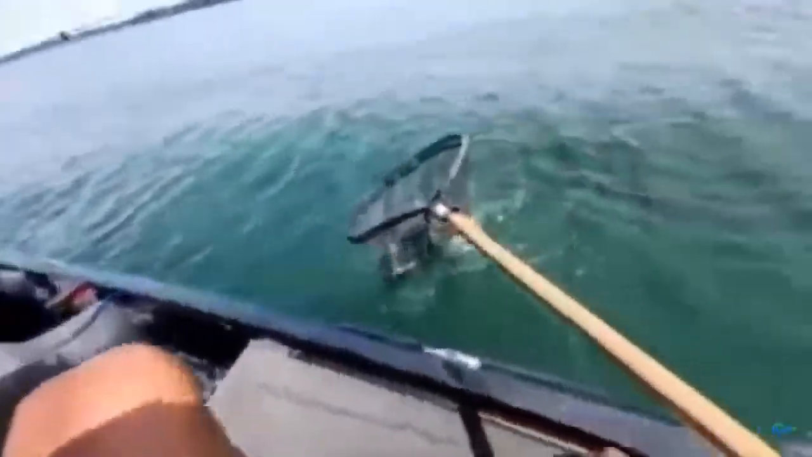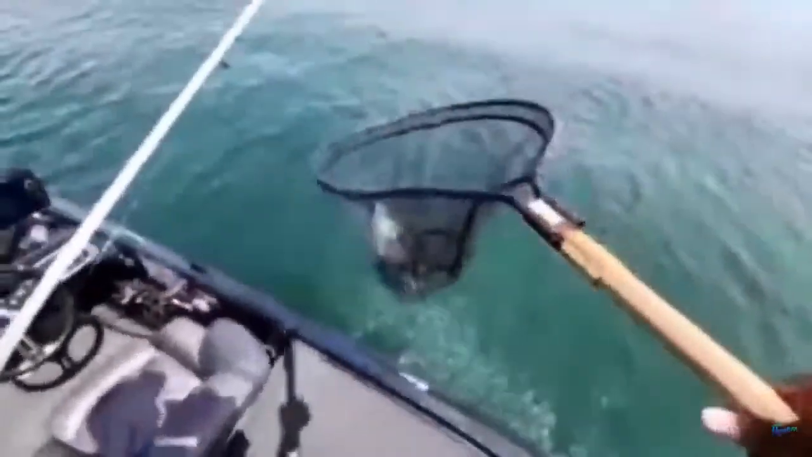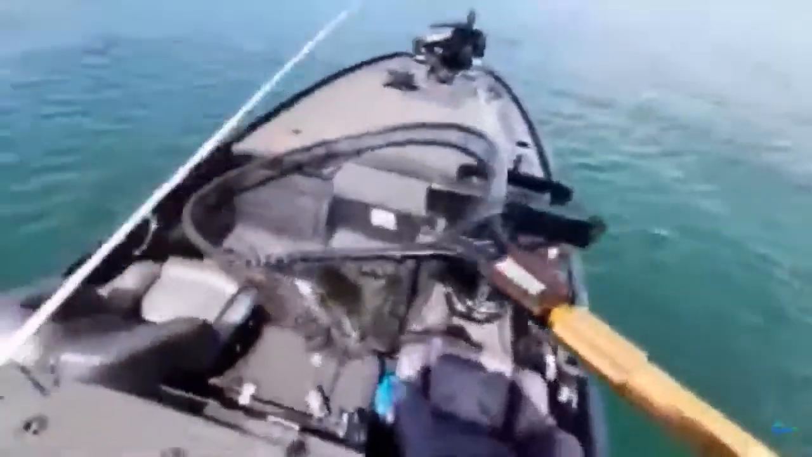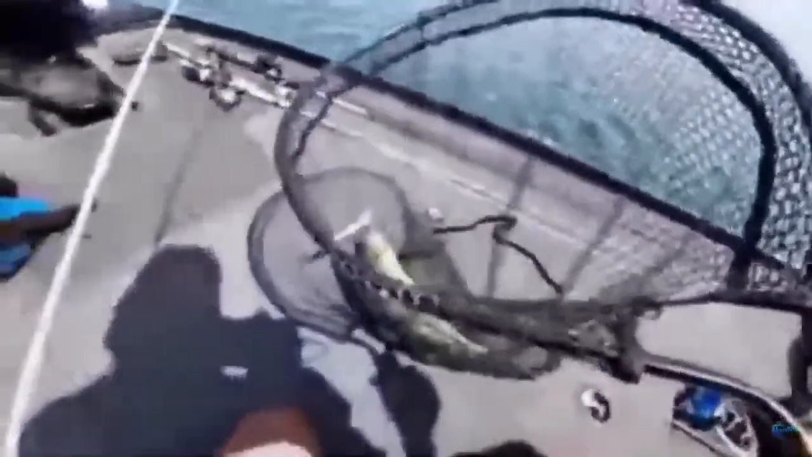And this is a good fish, guys. He doesn't want to come. Get over here. Oh my goodness. Hey, I mean, how much better can it get? I think we're what, 4 minutes into this live stream. First cast, showed you guys what I was looking at on the live imaging. And this is a pretty nice fish, guys. Pretty nice fish.